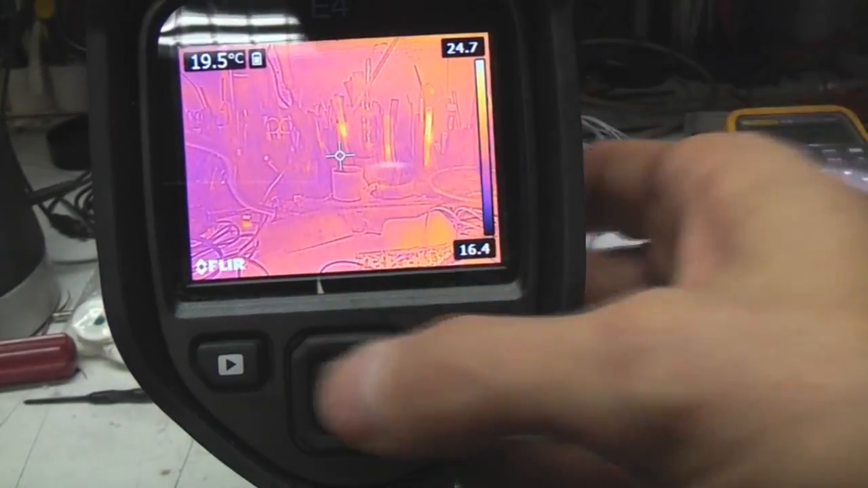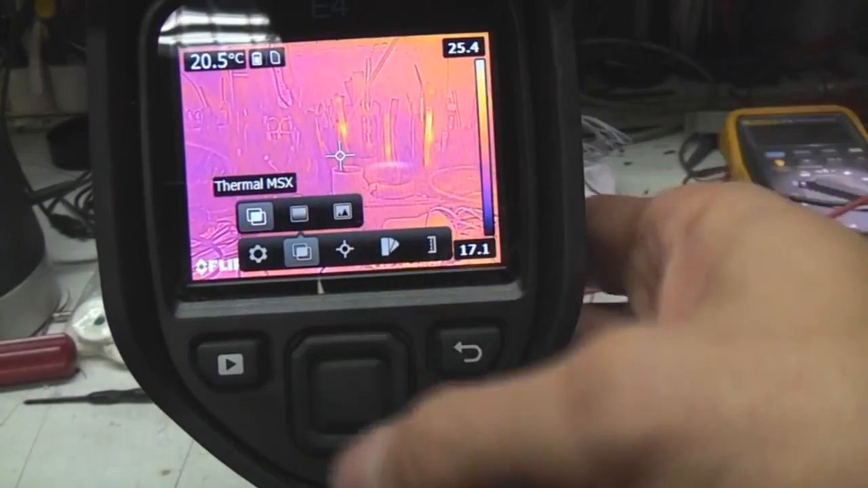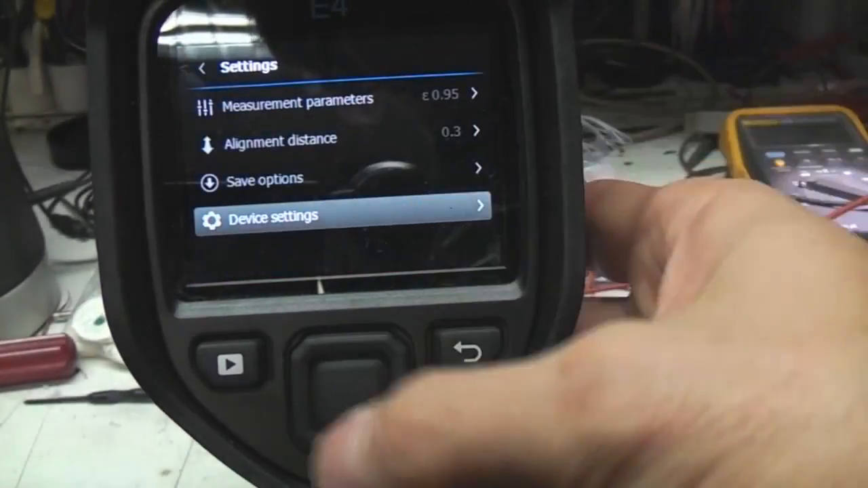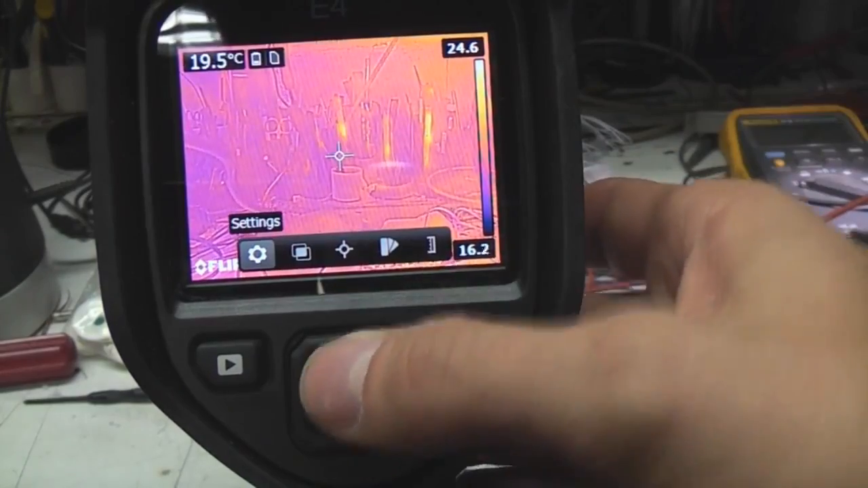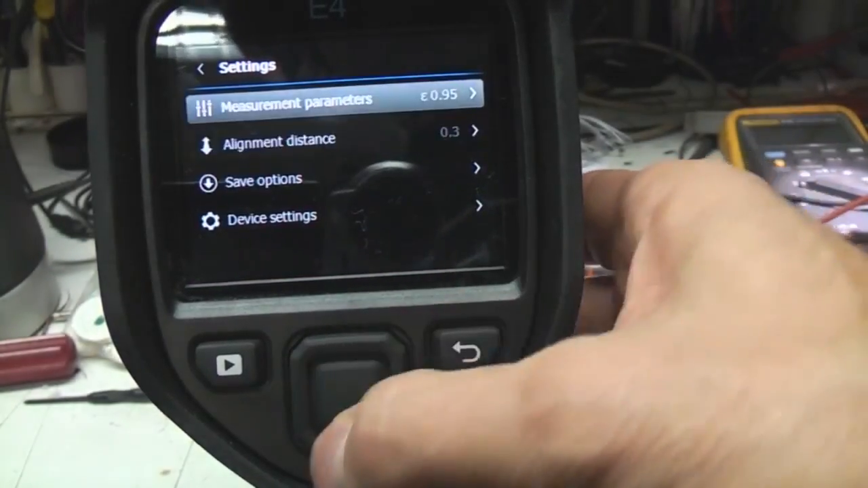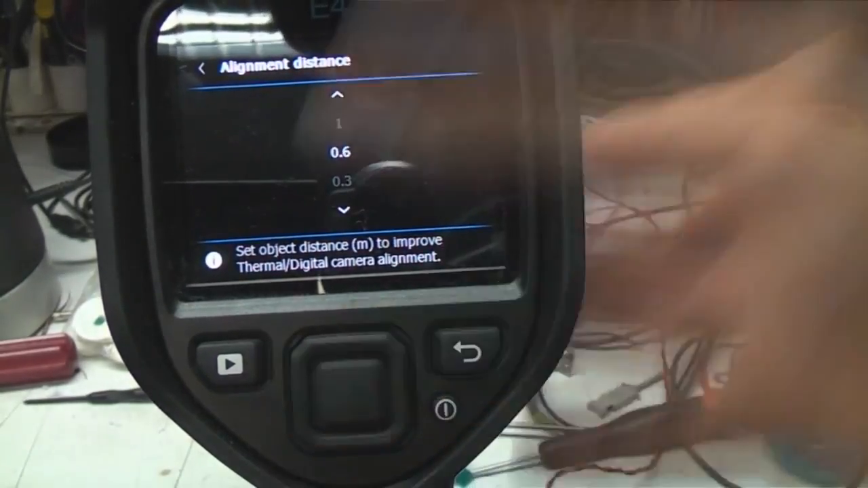It's a little bit of an annoyance, but the rest of the functions are fairly obvious and straightforward. It's just a bit annoying that you have to bounce into these menus to change things, particularly the distance, which is something you may want to change quite a lot. You've got to go settings, measurement, alignment distance, click into this, wait for the menu and click up and down. I mean, that's just ridiculous.